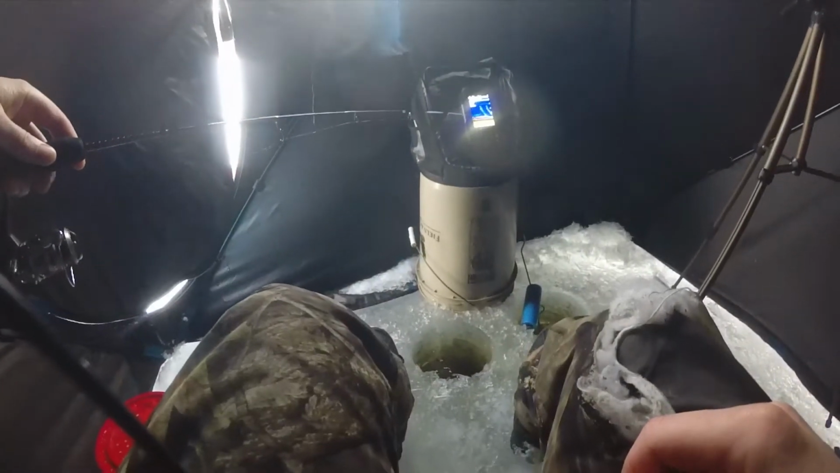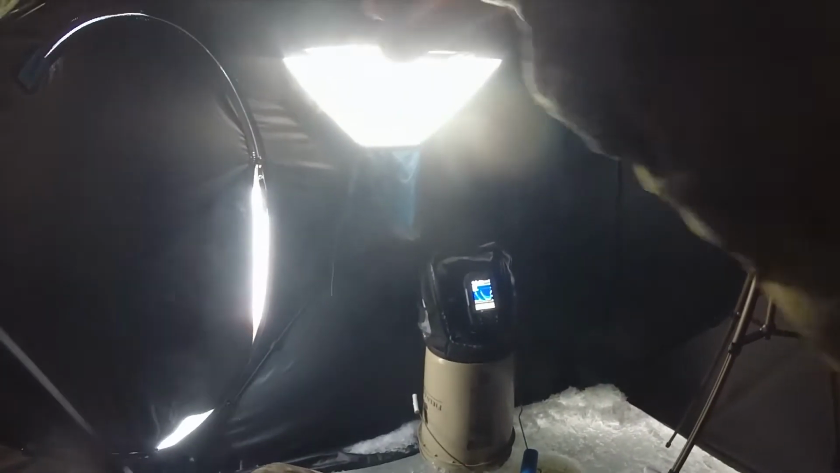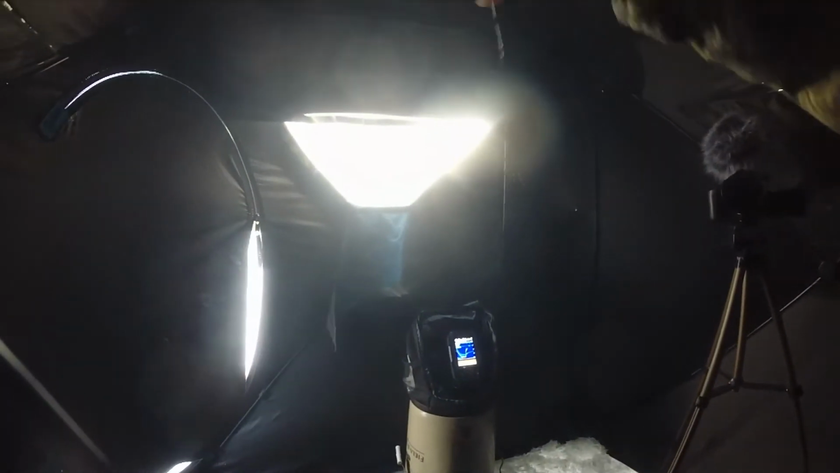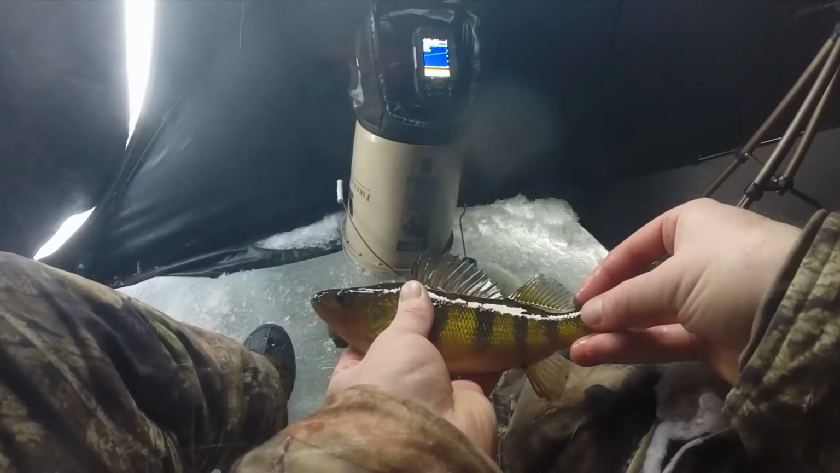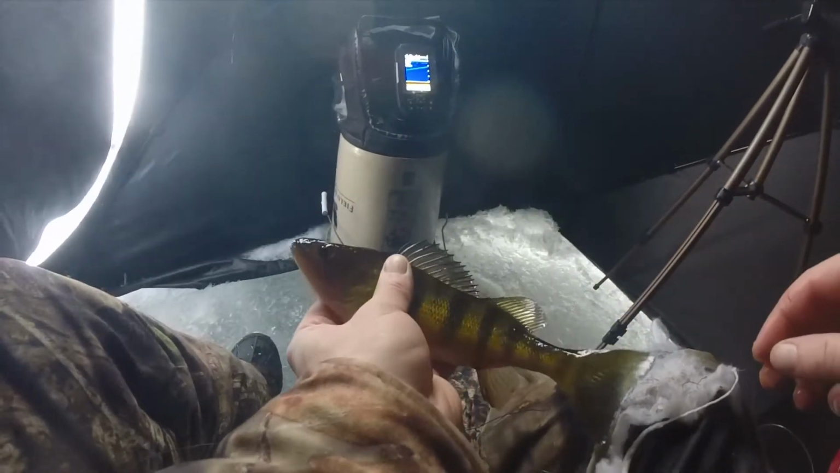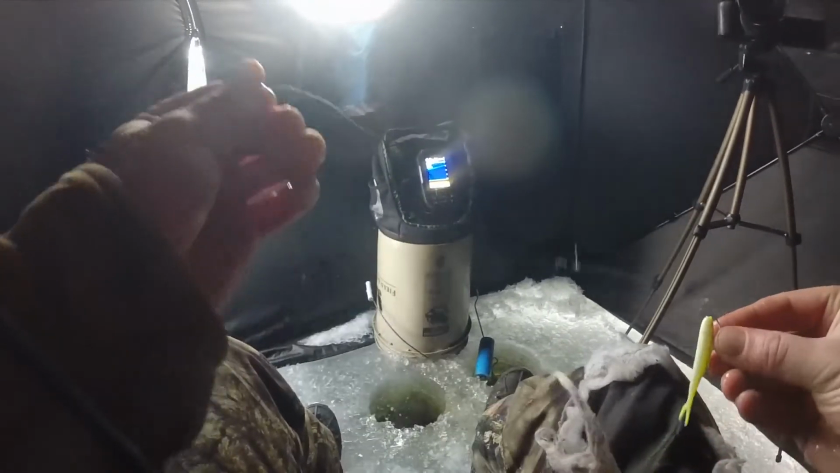I'm getting bites. Got him. What is it down there? Oh, they're little perch. Man, that was one of the most annoying things to reel in without a reel handle, but alright. It's a little perch. So, sweet. Finally able to jig one up.